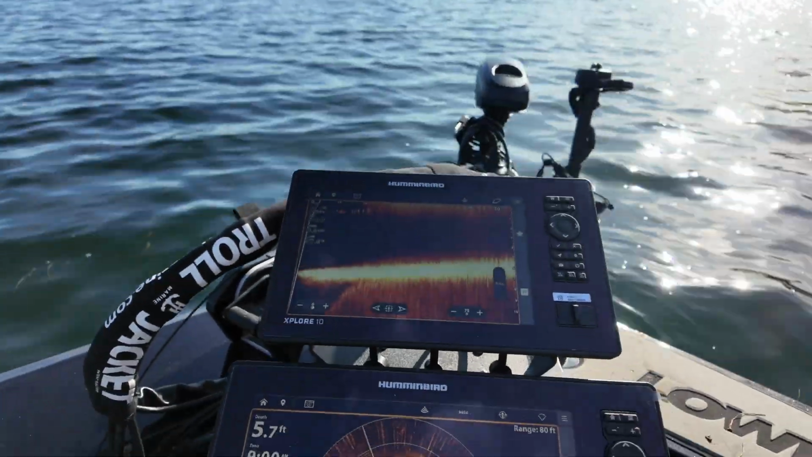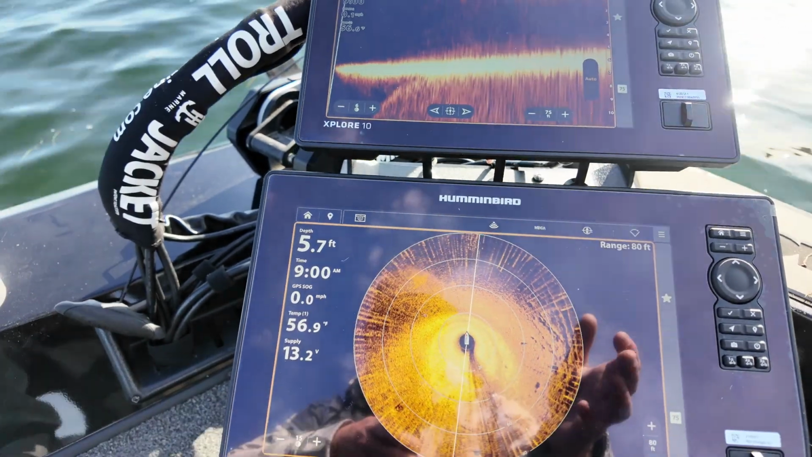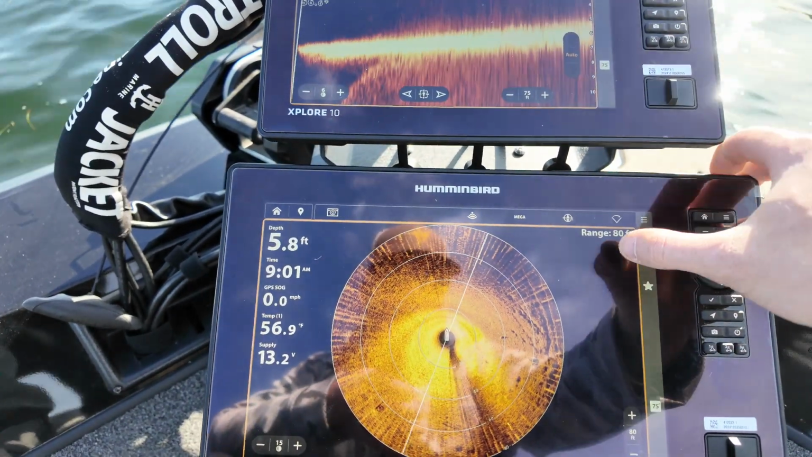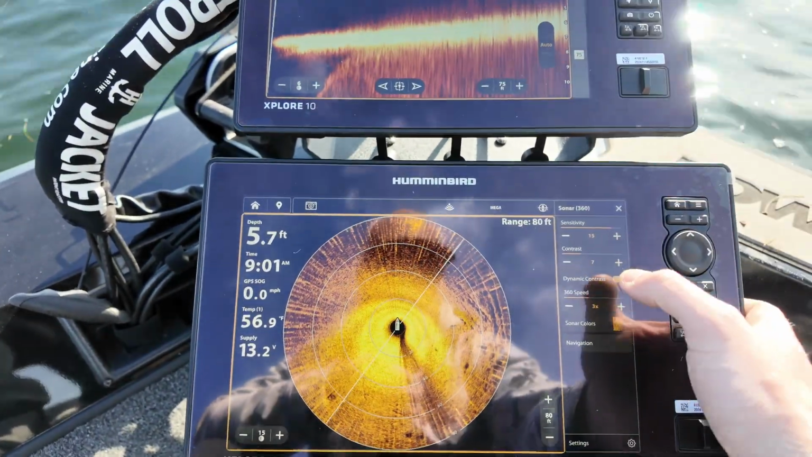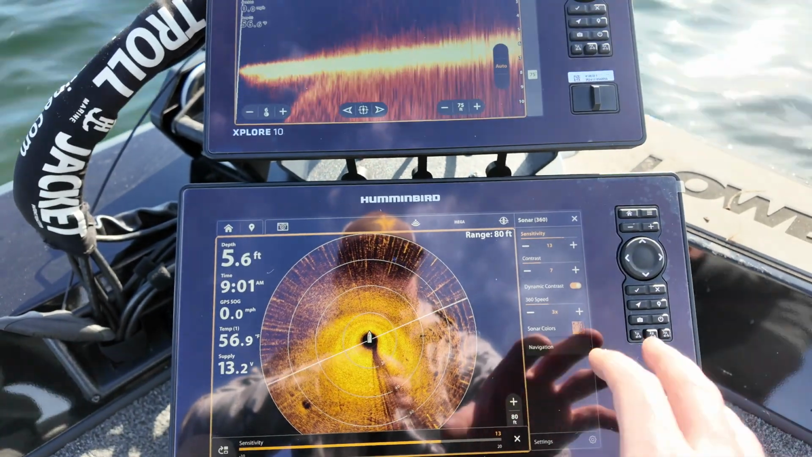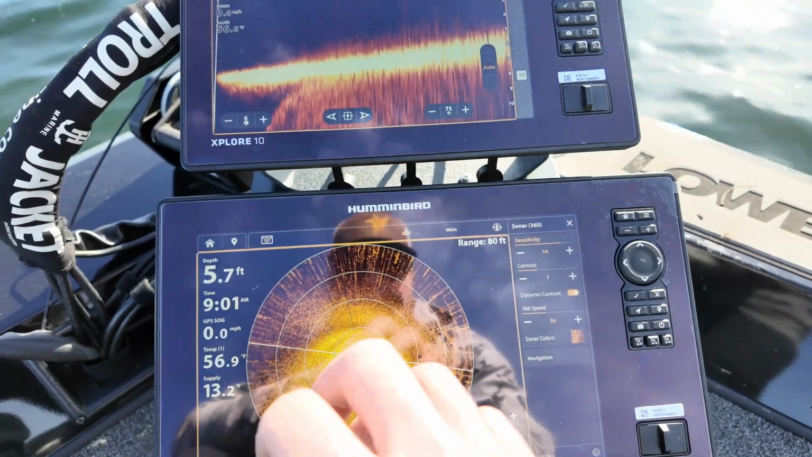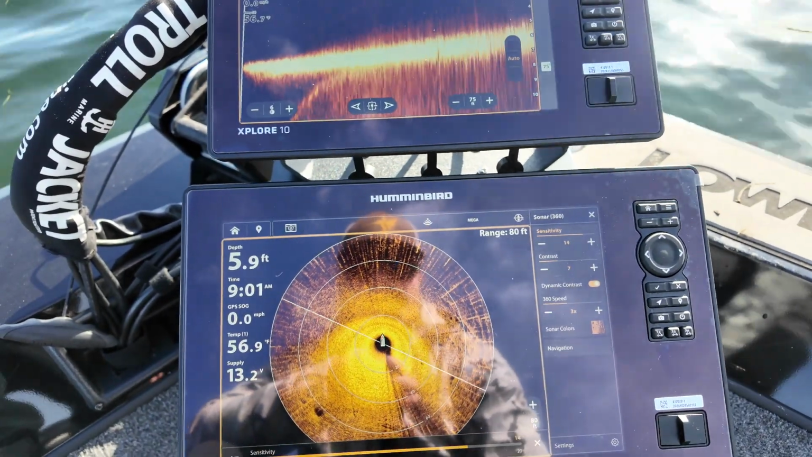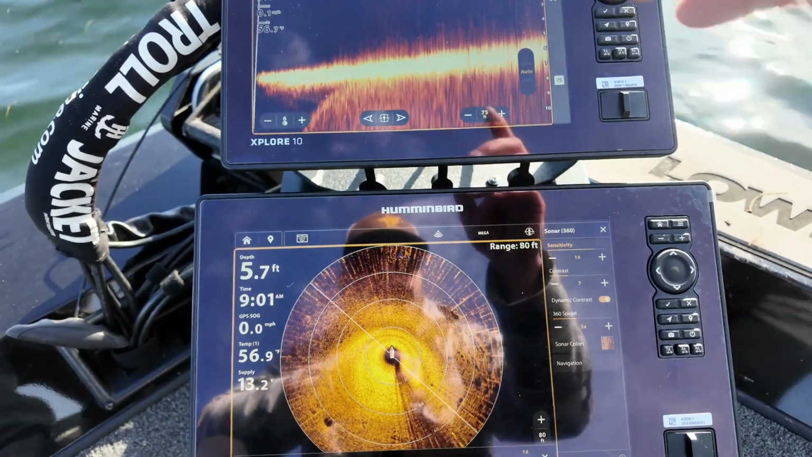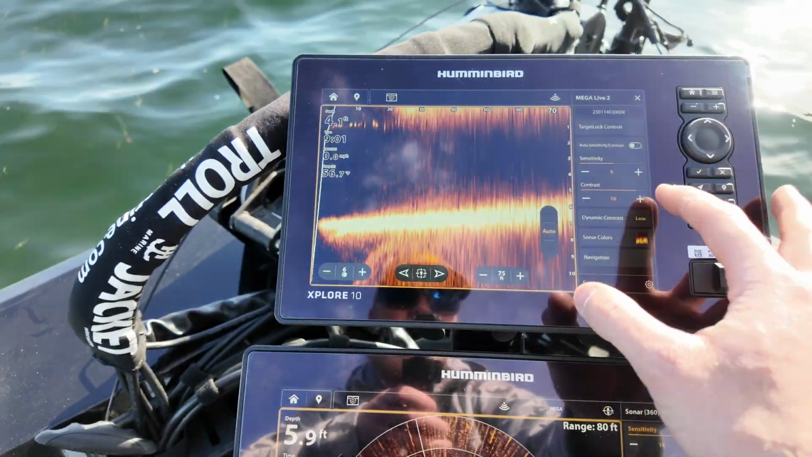Let's move down here to 360. 360's range is 80 too. I have them both set at 80. I just like them set at 80, you know? So right here, I'm going to go to settings, and I can probably see 360 is different from Mega Live. You turn the sensitivity up a lot to get your image brighter on 360, to where on Mega Live you turn it down. And these are stock color palettes.